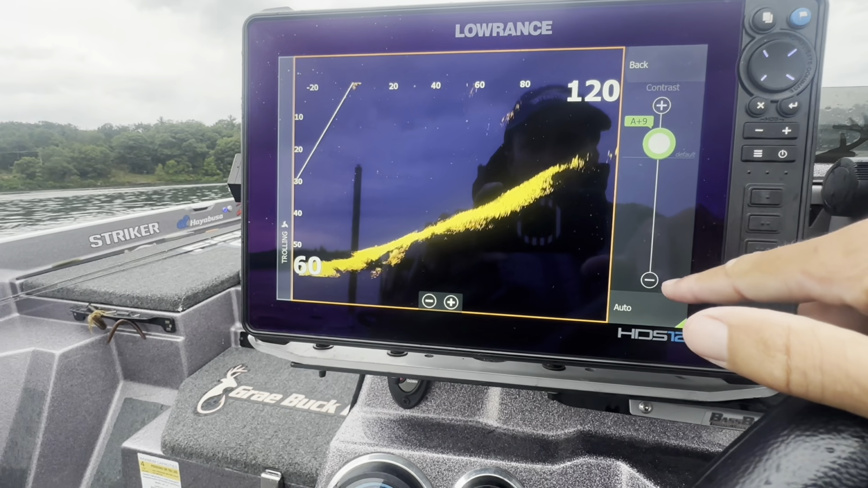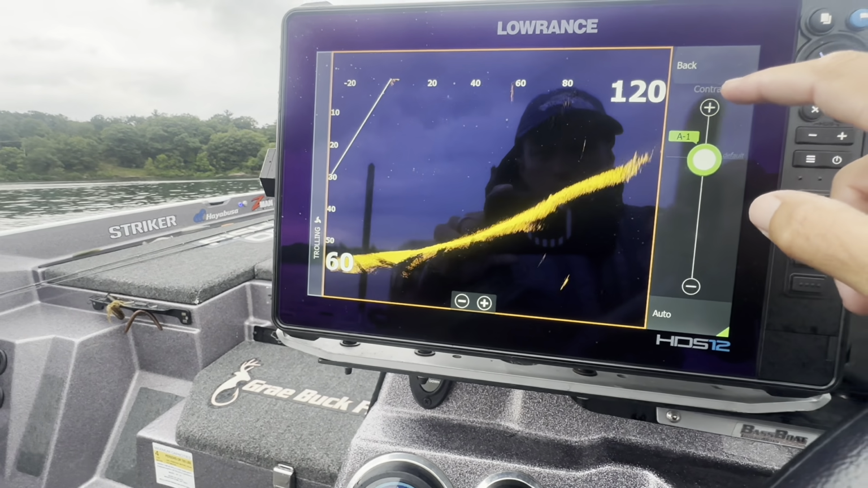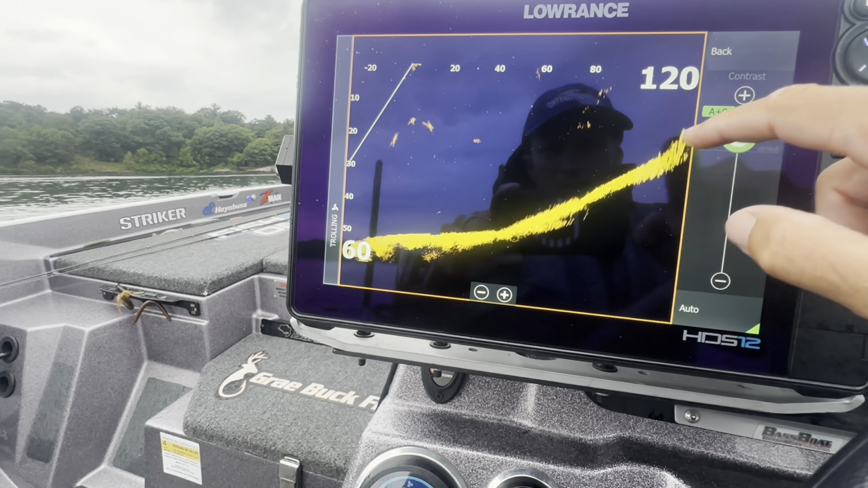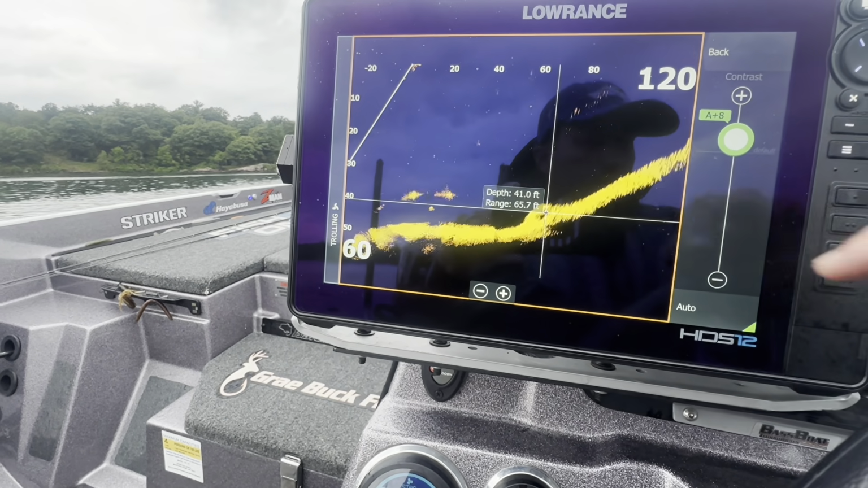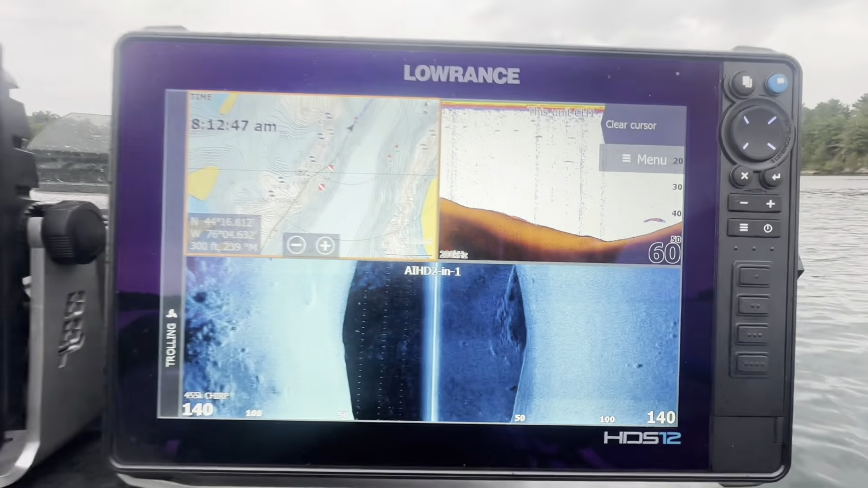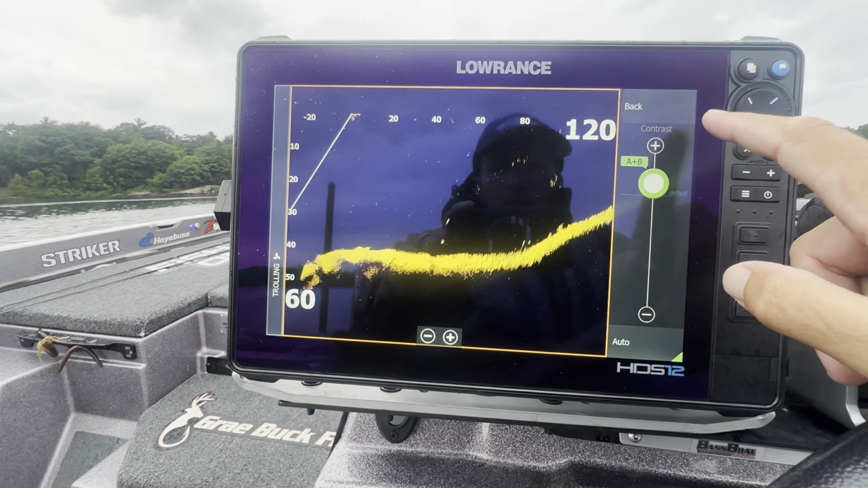You see I bumped the contrast pretty far up. If you go back to auto, you can see it's nothing crazy, but I like to have it just a little brighter return. I feel like it helps you differentiate some of that. There's a fish, there's a boulder. There went another fish that you can see on the 2D. So yeah, just bump that up a little bit depending on where you're at.